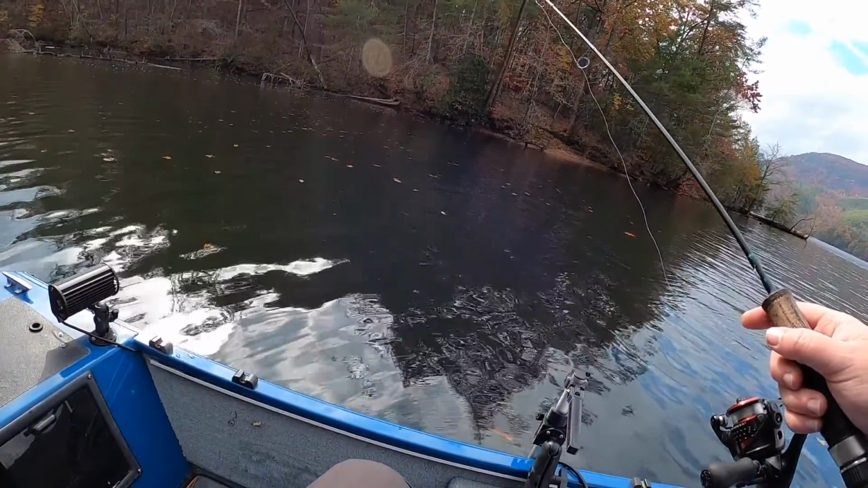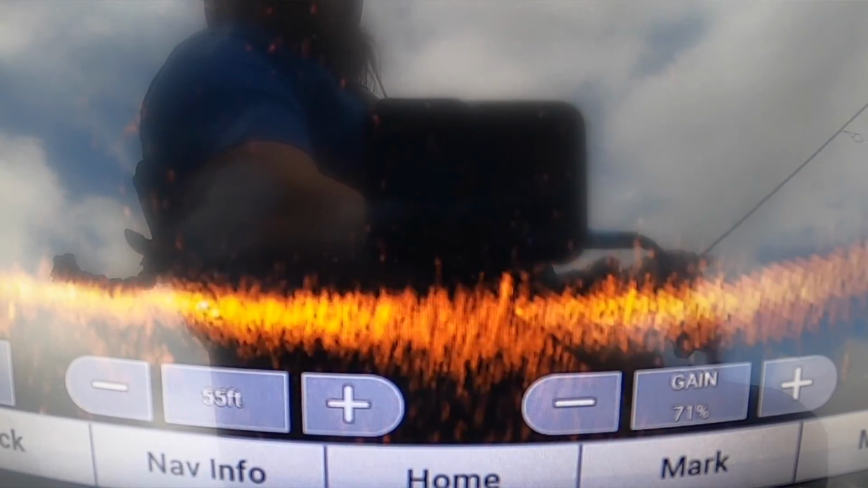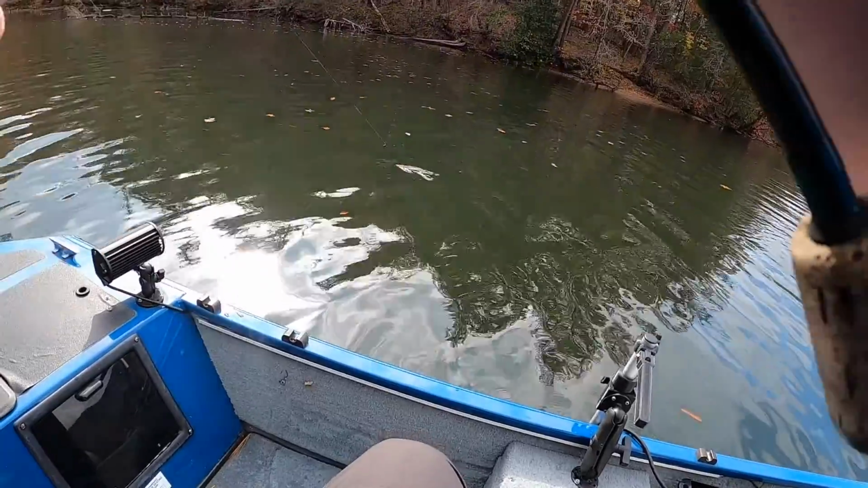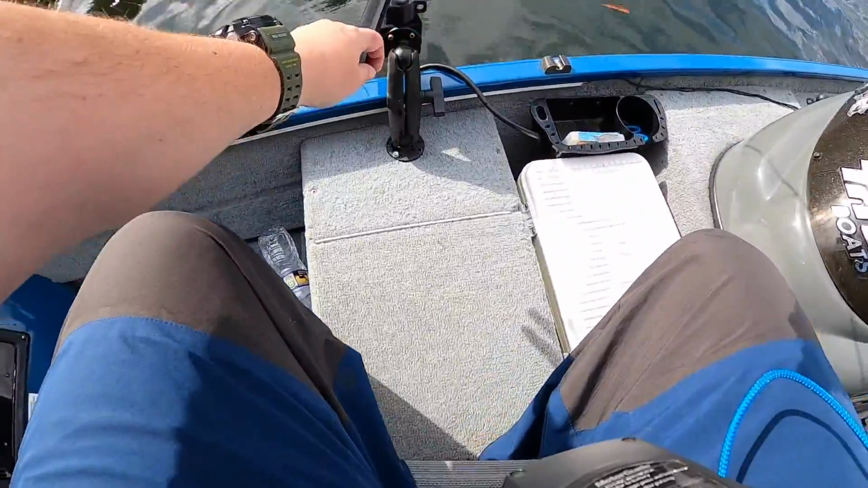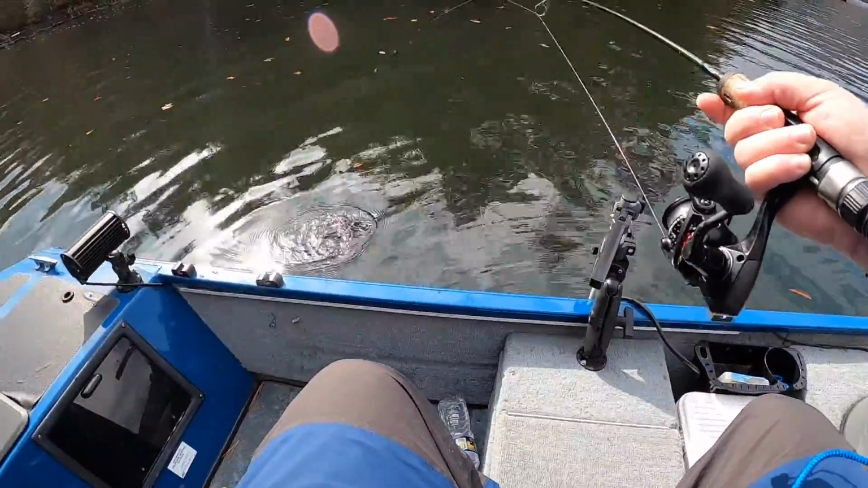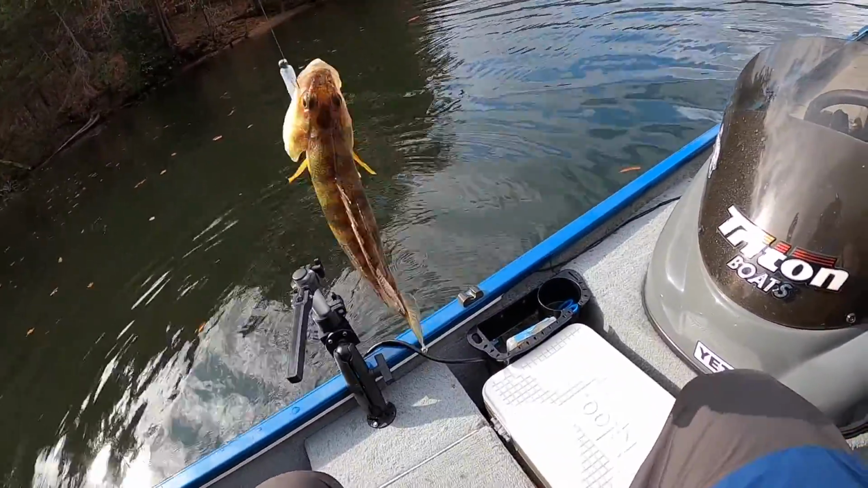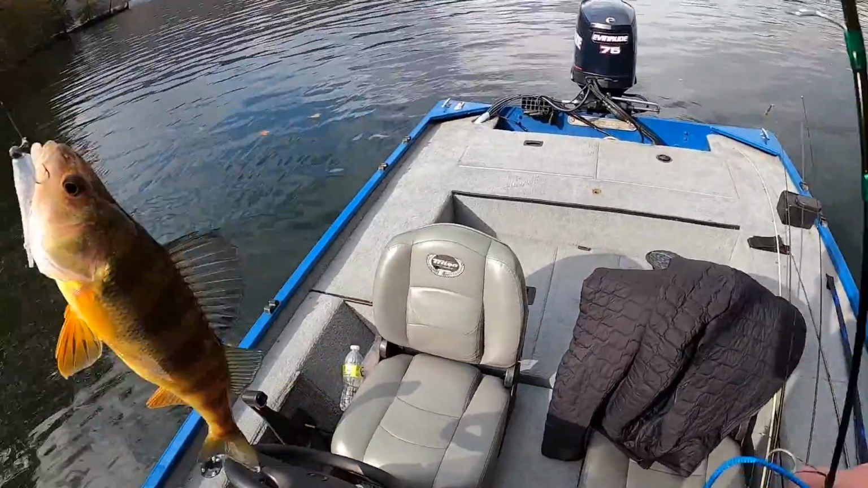Here comes a fish. There he is. I've kind of seen him come up and grab it. Boy, he's on the bottom. These bigger perch might be out here just laying on the bottom. I've seen him come towards the bait as I threw it out there. That's a good perch. Nice big perch. Throw him in the perch pot, because today's a catch and cook later.